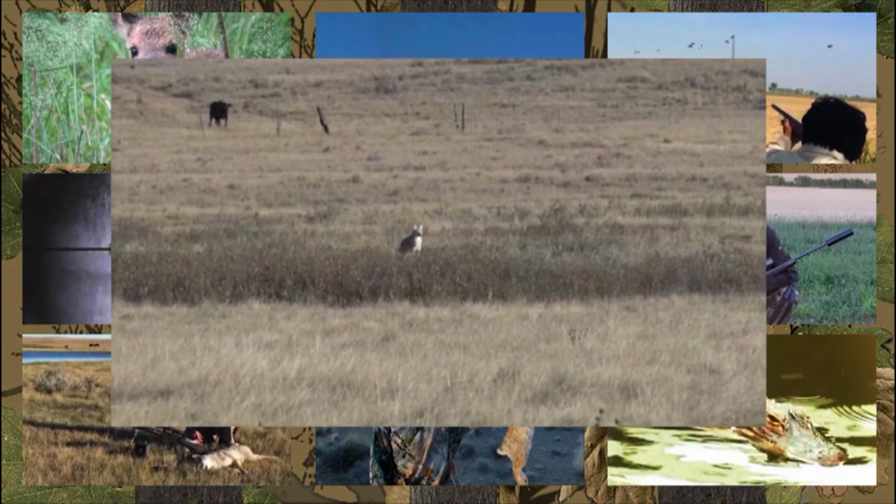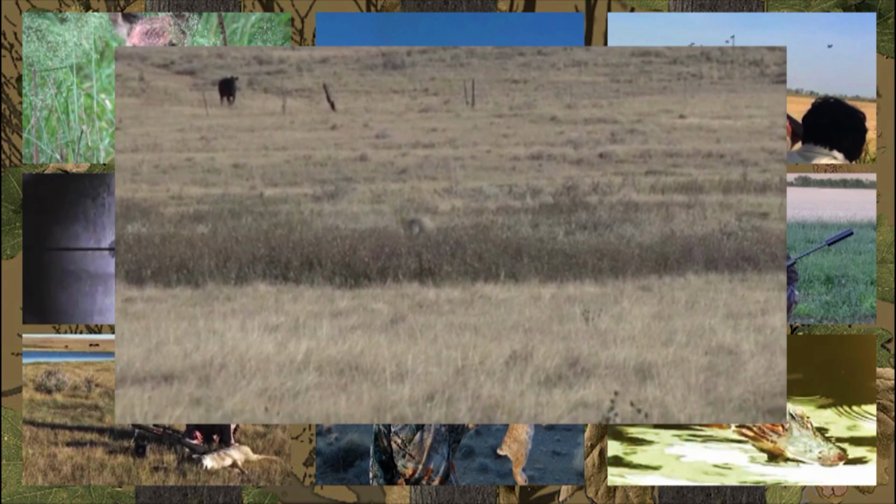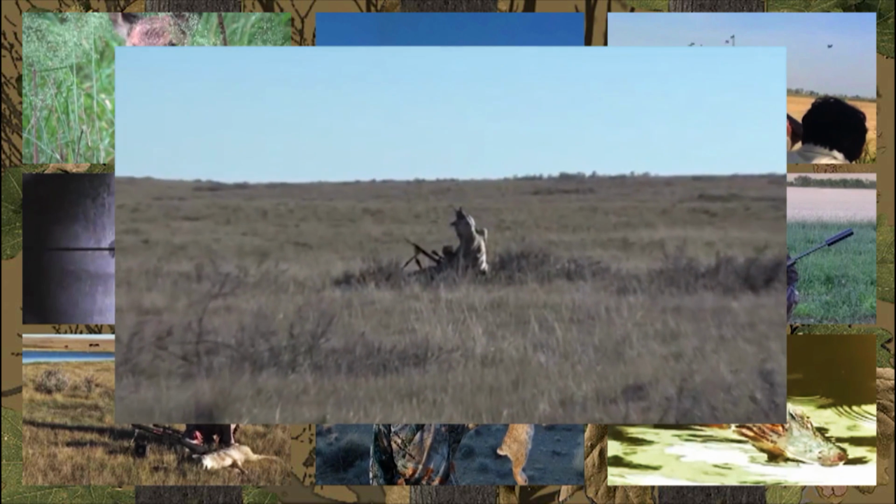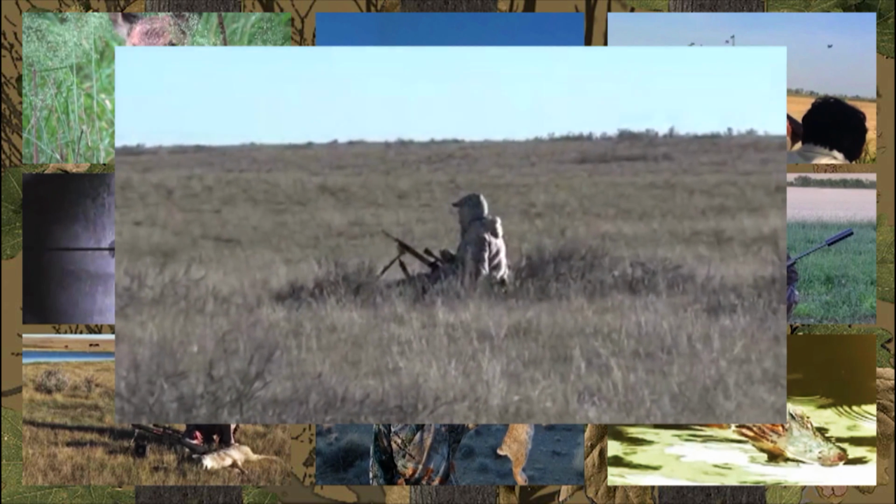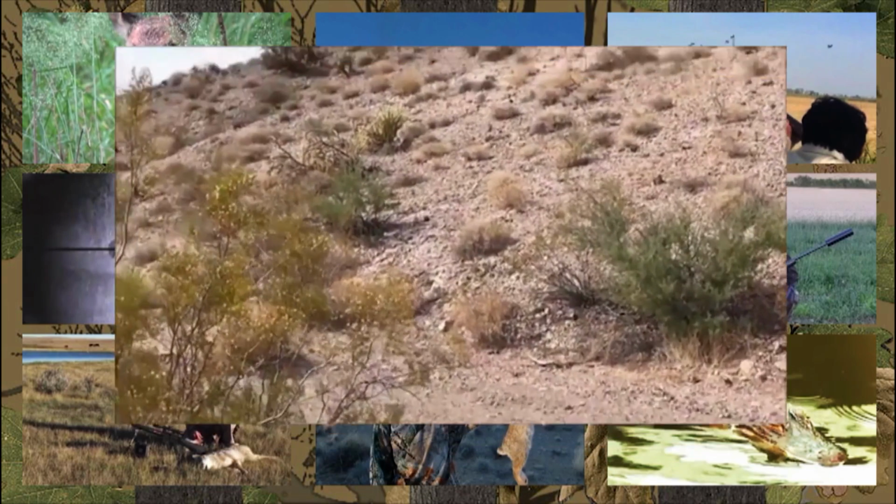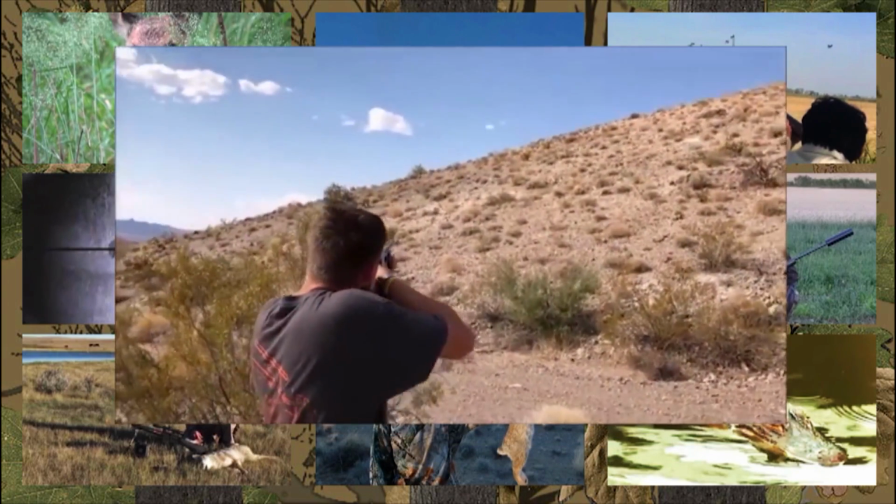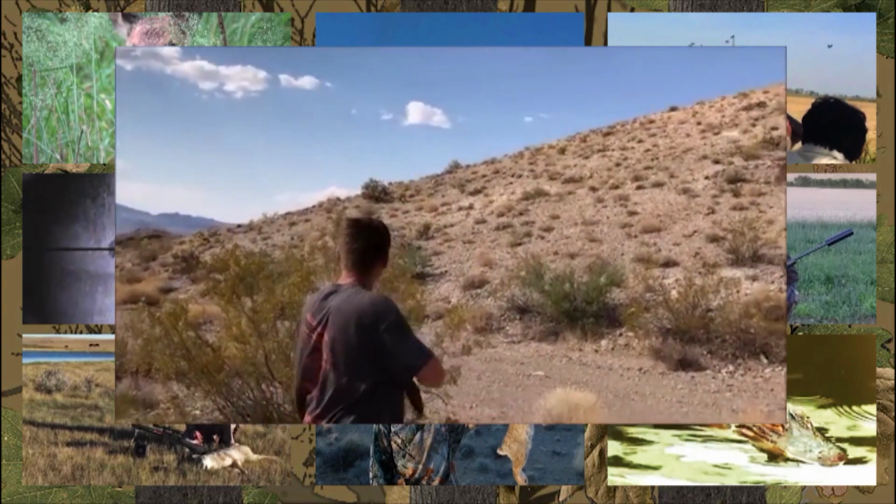Out in the prairie of Nebraska, Les Johnson is calling and shooting coyotes, or coyotes as he calls them, around cattle and water. It's a slow-paced instructional film that shows off an electronic call. Sin City Outdoors is a popular channel from the USA, and in this film the boys are out hunting jackrabbits. They shoot responsibly and make it clear why they are shooting.